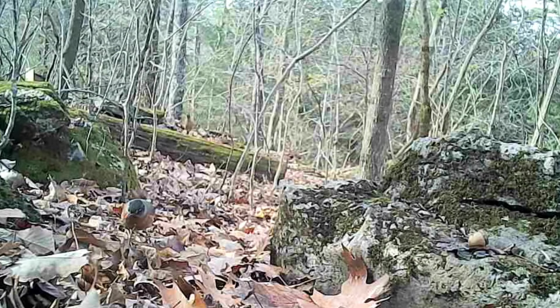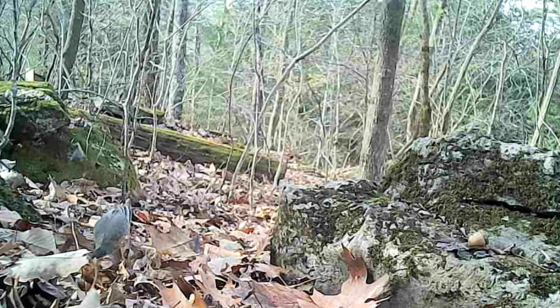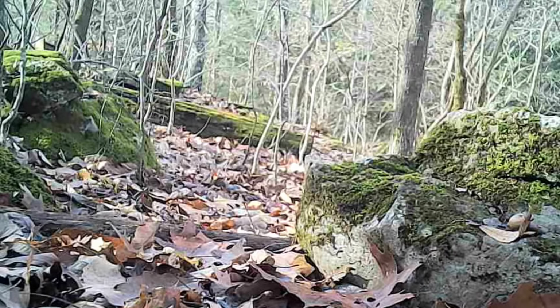And at the log, got it back to working. There the robins, they're in here, a lot of them. And there's a little chipmunk. Chucky, he's taking it easy.